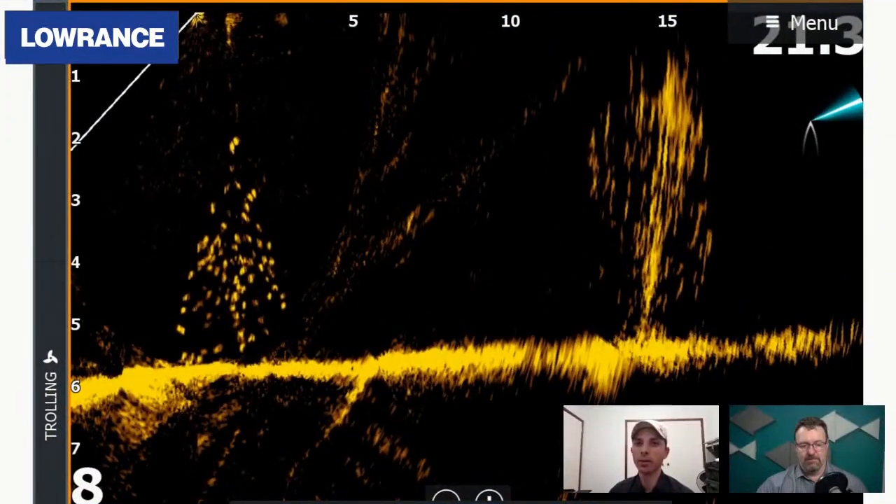This is the one that I was alluding to. So this is a Christmas tree of redfin perch. So the clarity that you're seeing in those individual redfin on the screen is just phenomenal. So I was able to actually form this redfin Christmas tree at will with these fish and get the perfect screenshot. So there's your Christmas present.